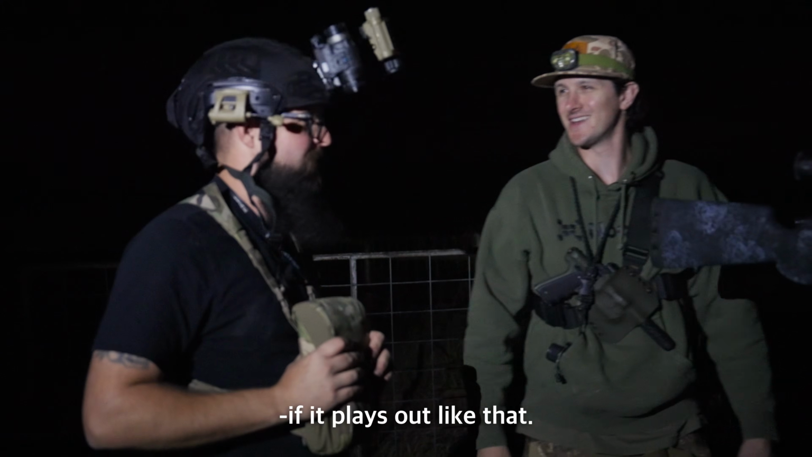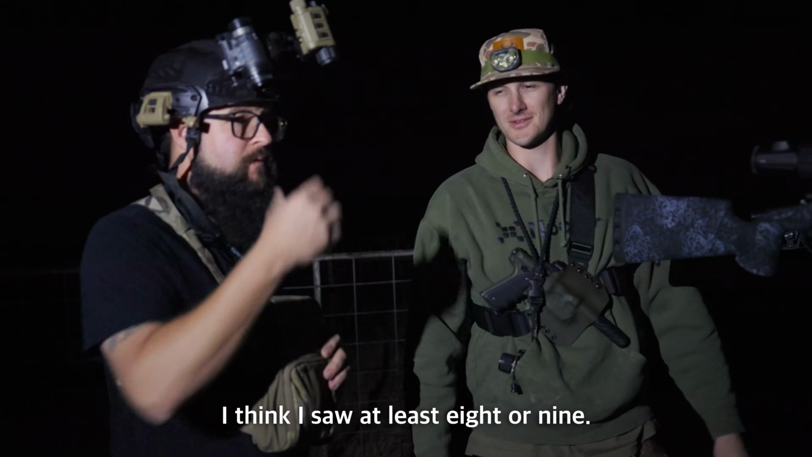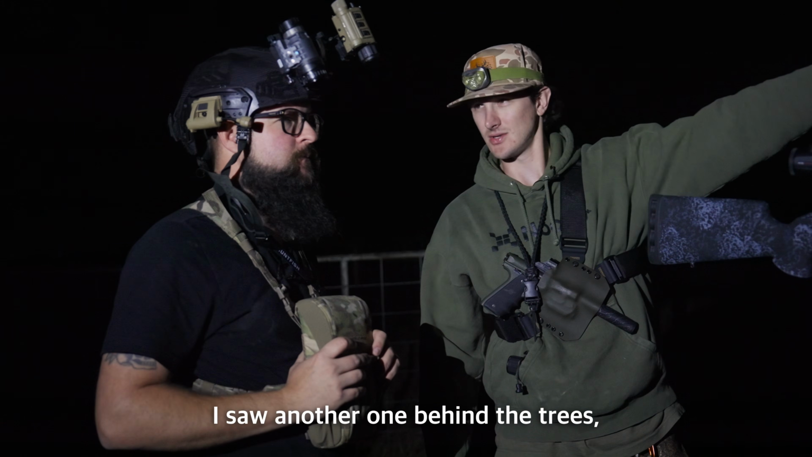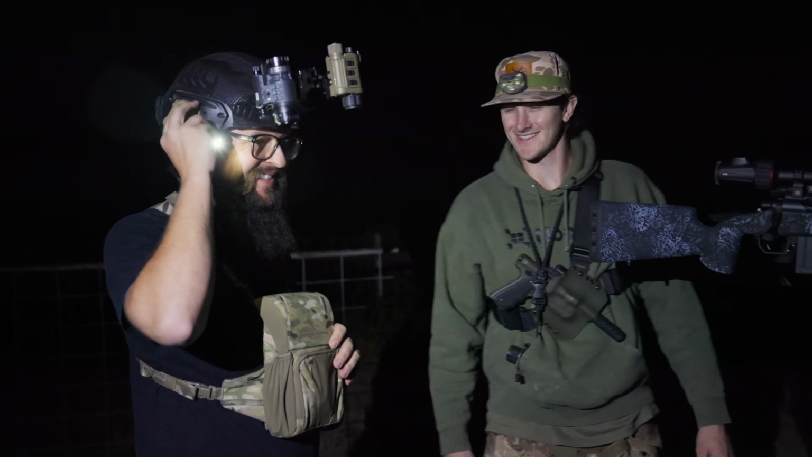If it plays out like that, you killed 7 on the first stand? I think maybe I saw more, at least 8 or 9. There were definitely a couple hanging out. It was 1,000 yards to that tree line. I saw another one behind the trees working across. They're different up here in Oklahoma. Yeah, that's right. They're hungry.